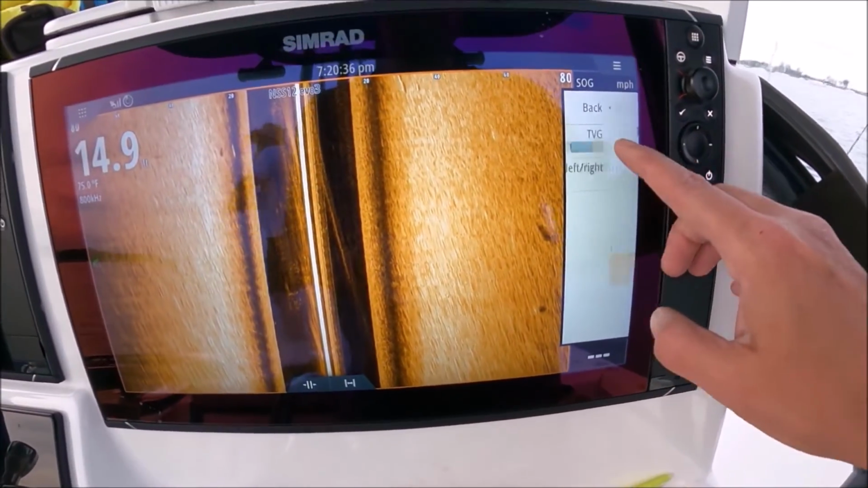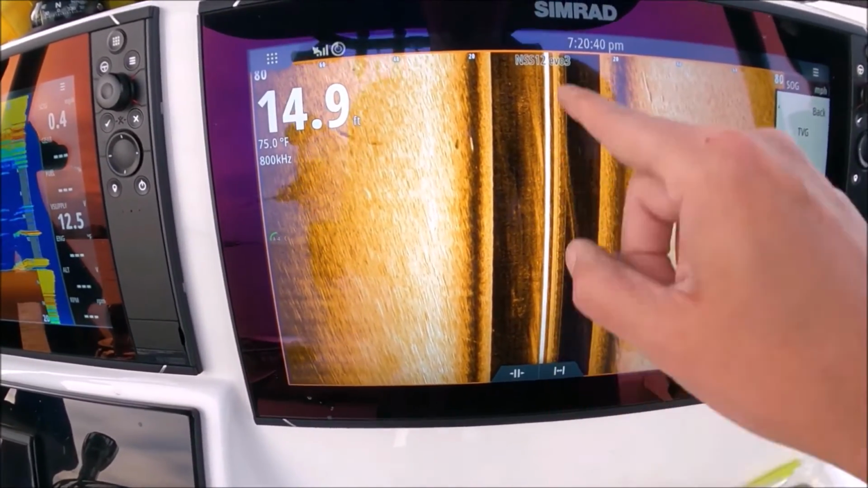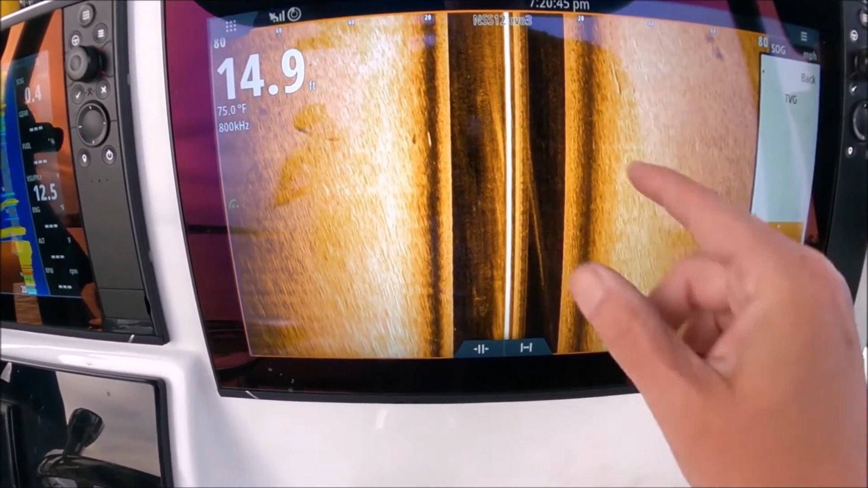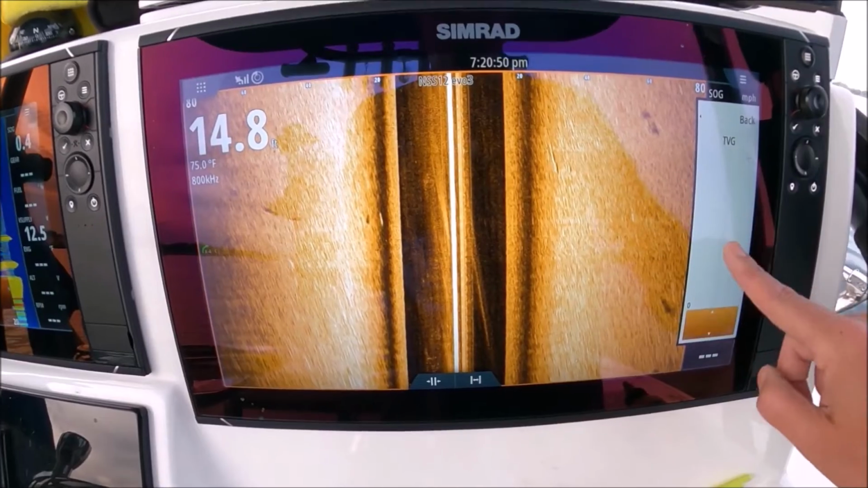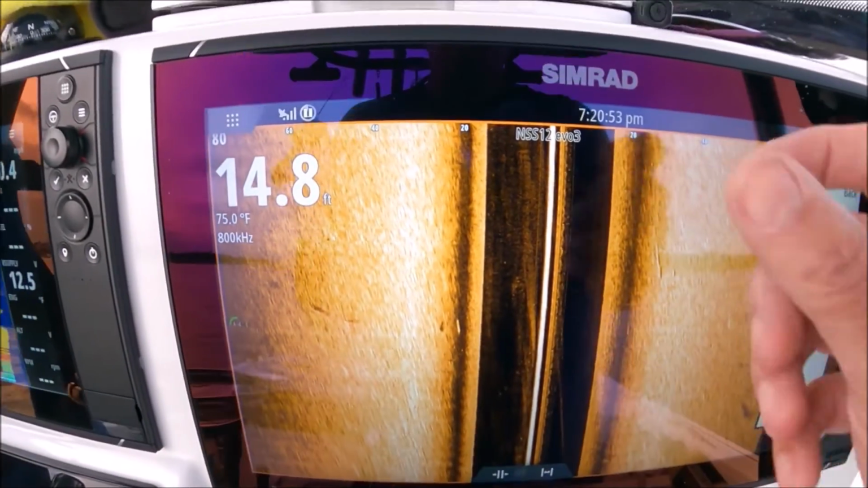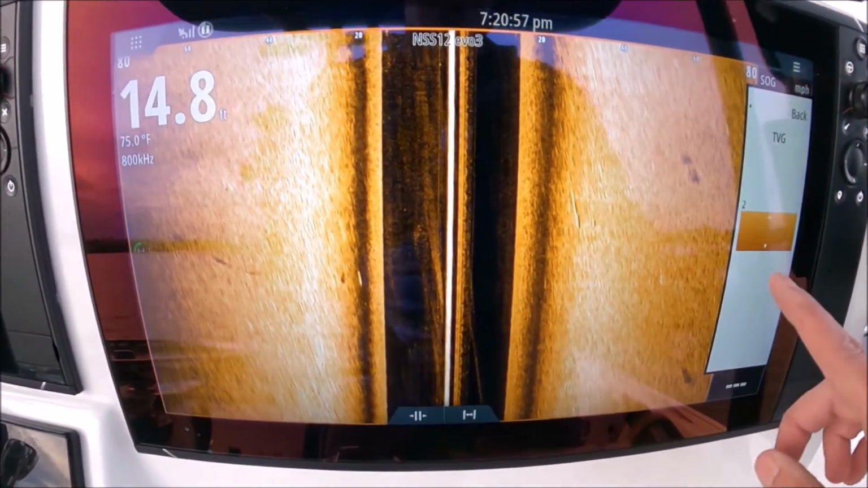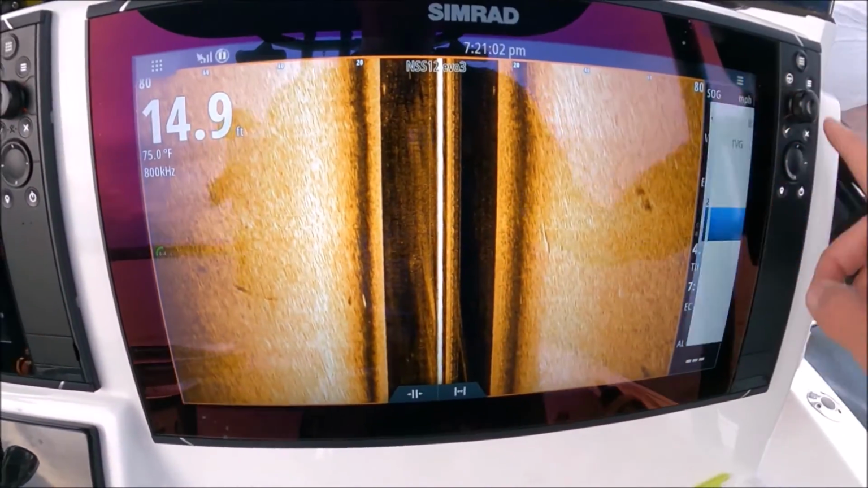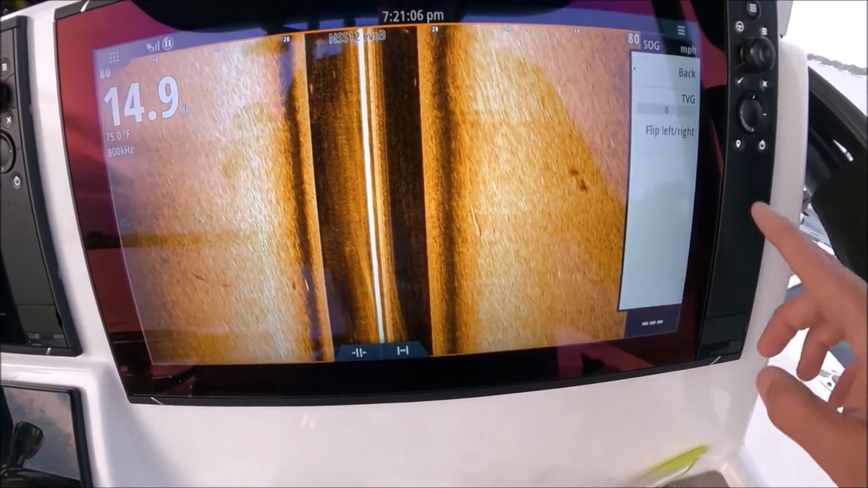Advanced TVG, again, deals with clearing up returns close to the boat, and that would be these right here in this black area that is directly under us. So you see, as I reduce it, more stuff appears. As I increase it, it starts to filter out all that little stuff. You get a nice clean screen, but I want to be able to see that bait, so I don't mind the noise. There's a striped bass right there, just straight past there, see his shadow. So my TVG, leave it at 0.